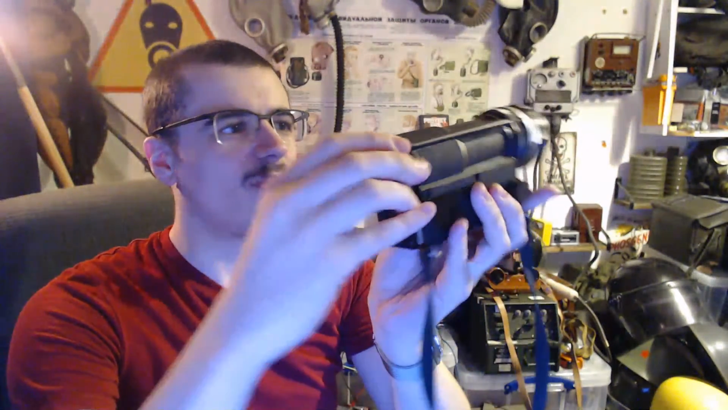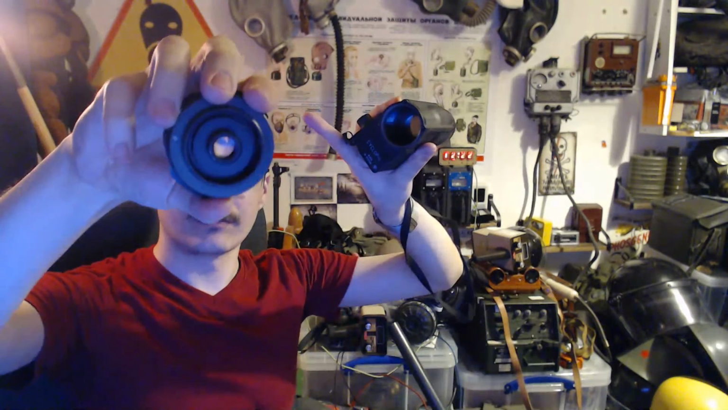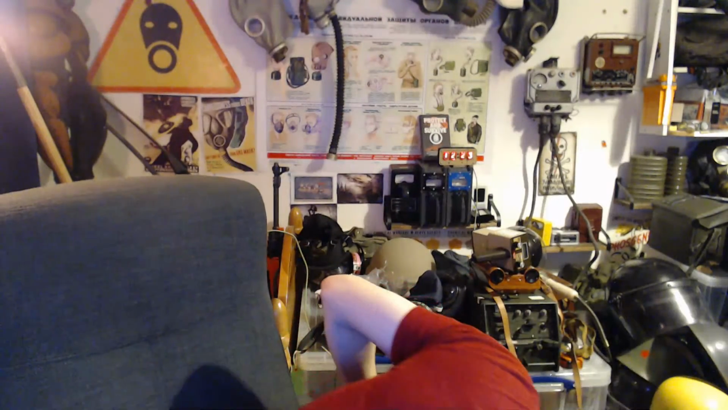But these are pretty good for what they are. If you can find a Cyclops for 30 quid, I definitely recommend it. You just have to install an old camera lens on it if it doesn't come with one. I've got the trigger assembly for it as well, but yeah, they use an old, weird kind of camera lens, and they have a weird kind of trigger thing that comes with them.